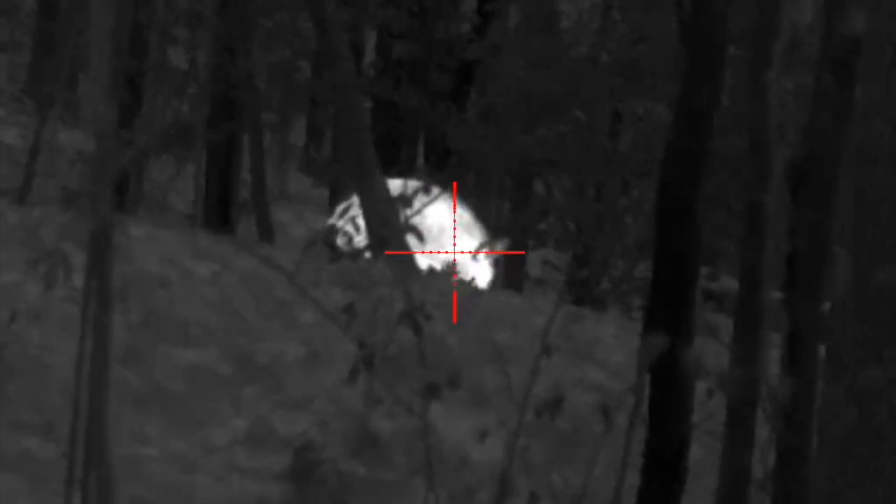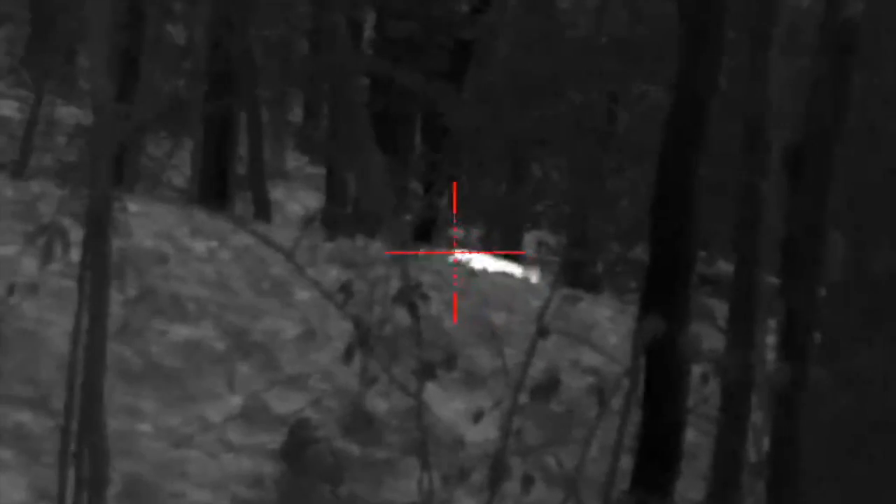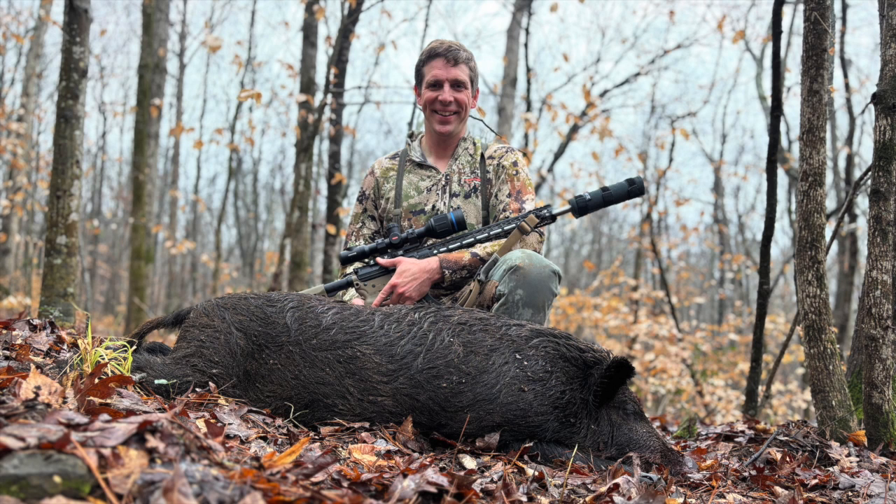Now, as you can see, he was up on a small ridge with a drop off on either side of him, and he rolled down the other side after I shot him. Now, I took this photo standing where he was when I shot him, and you can see him down there in that little gully in front of me. He wasn't as big as that other hog, but this was still another mature boar.